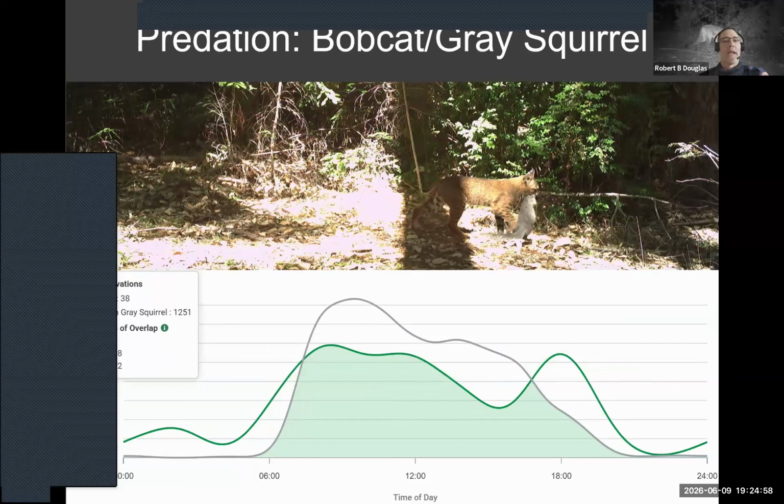So one of the other things that I'm seeing more that I haven't seen in previous surveys is a lot of predation events documented. Here's an example: bobcat predation on gray squirrel. I have probably 10 separate events where bobcats are taking mainly gray squirrel, but they've also been seen taking a couple of Douglas squirrel and a chipmunk, and then I have one photo in the evening with a wood rat.